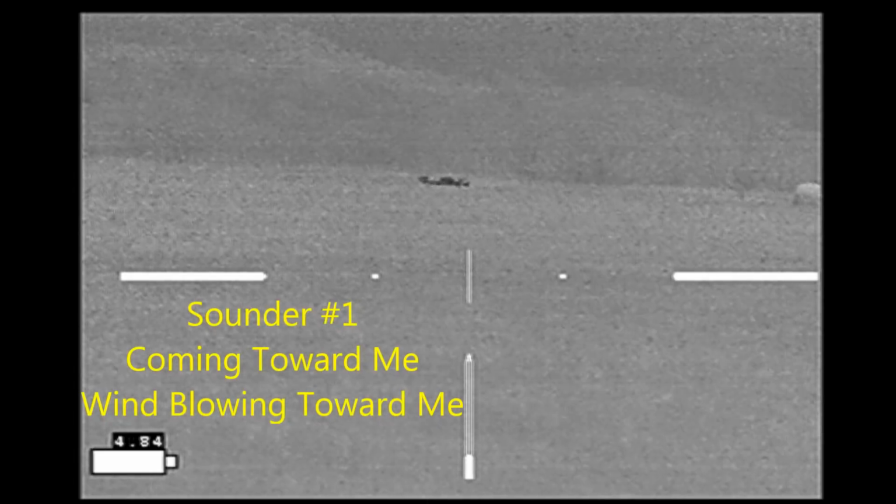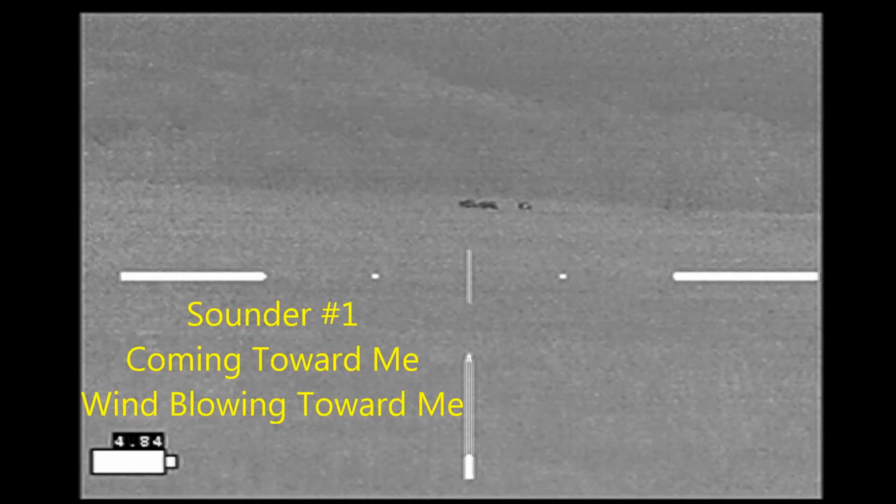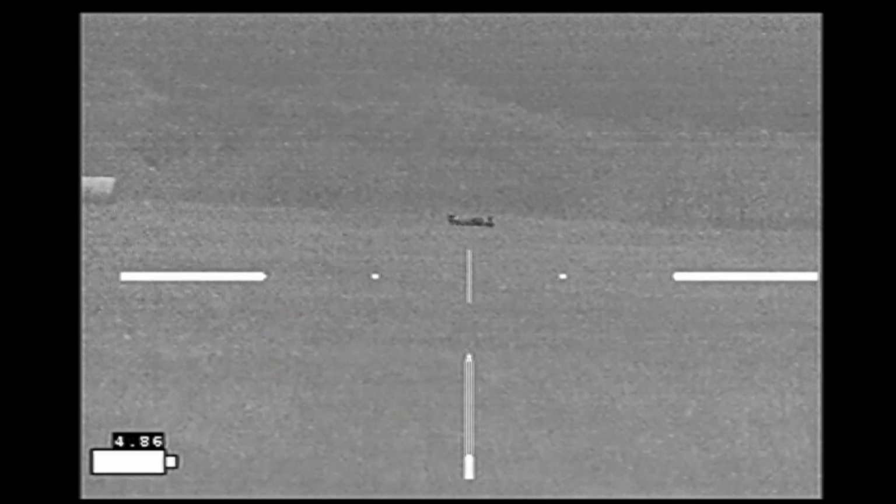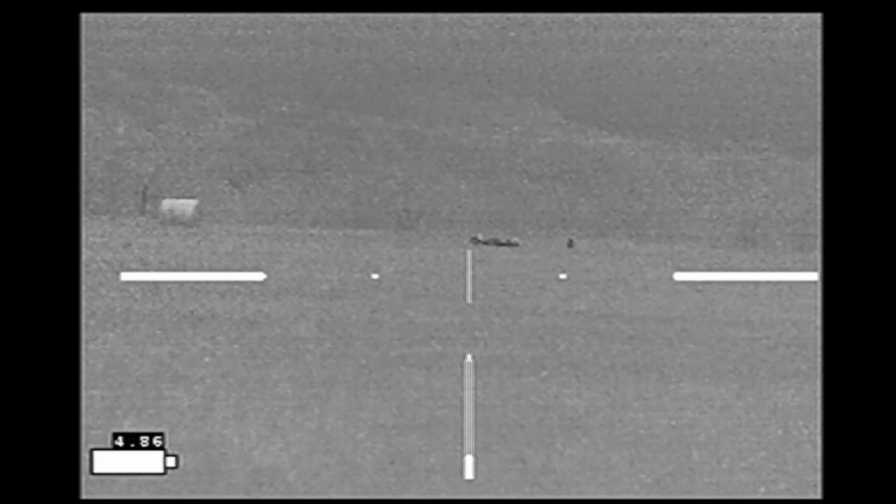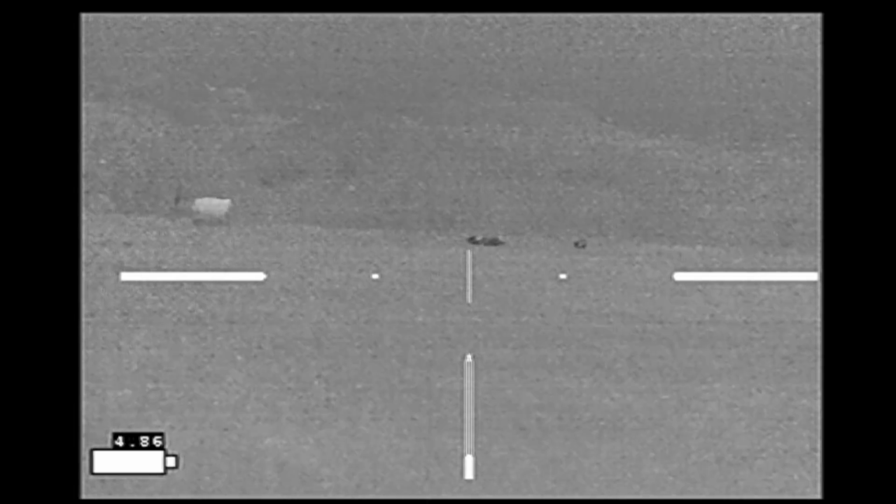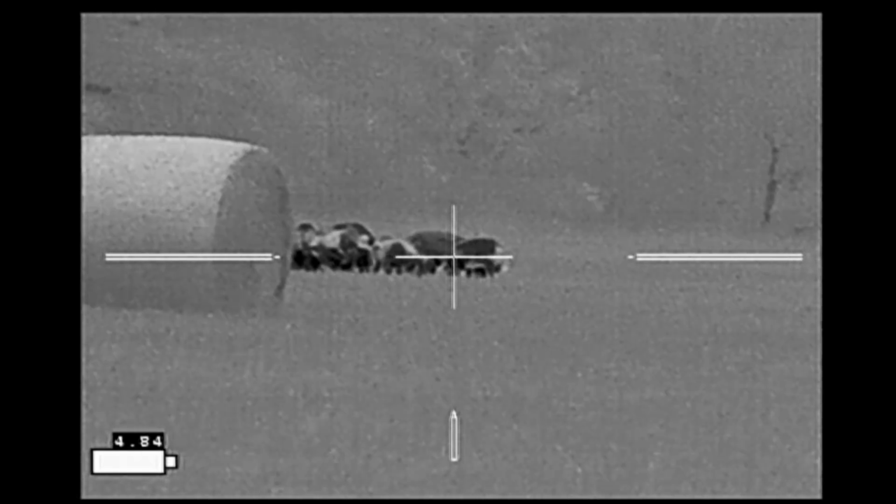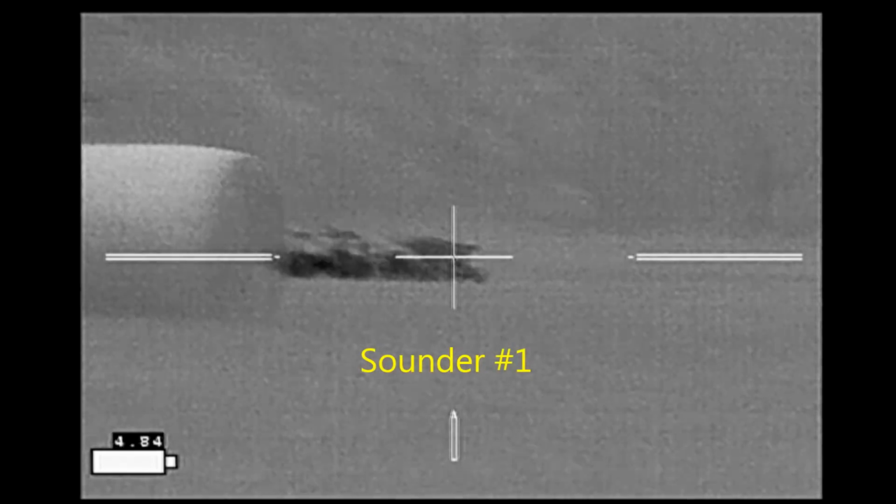And sounder number 1 continues to come towards me, that's going to be my target yet again. So I pick up my sticks and make my way towards them. Here I've gotten set up. They've actually stopped and started eating again.